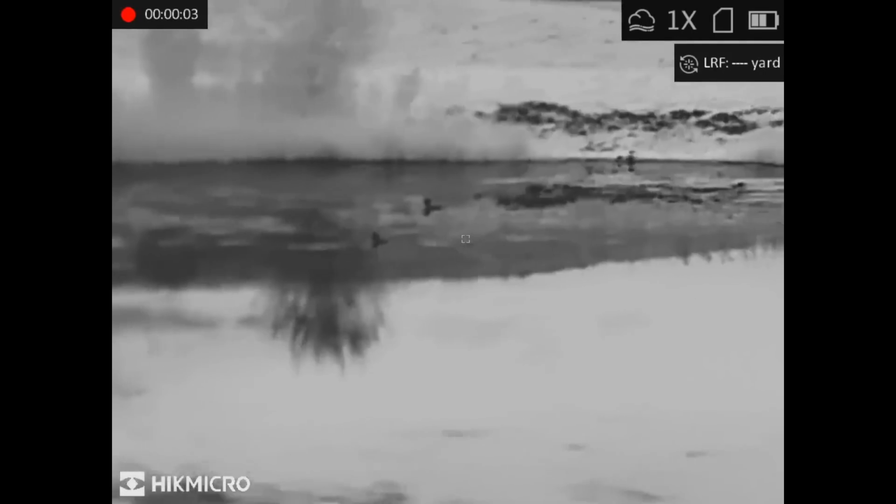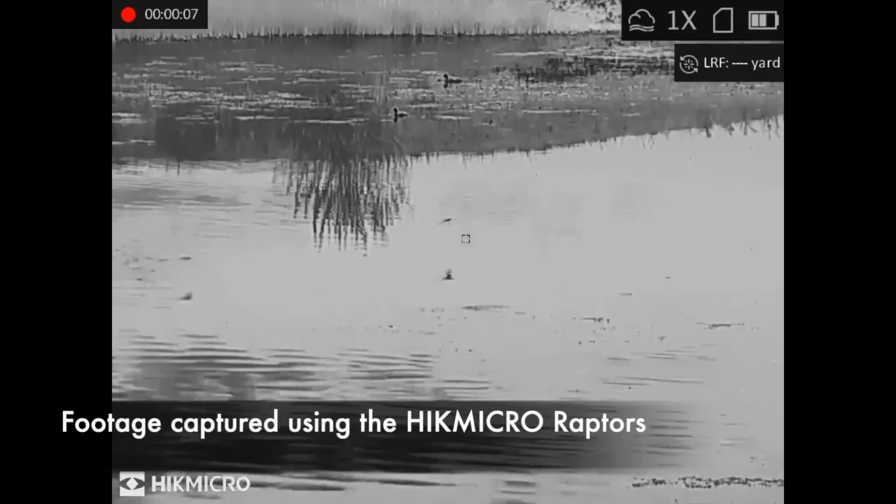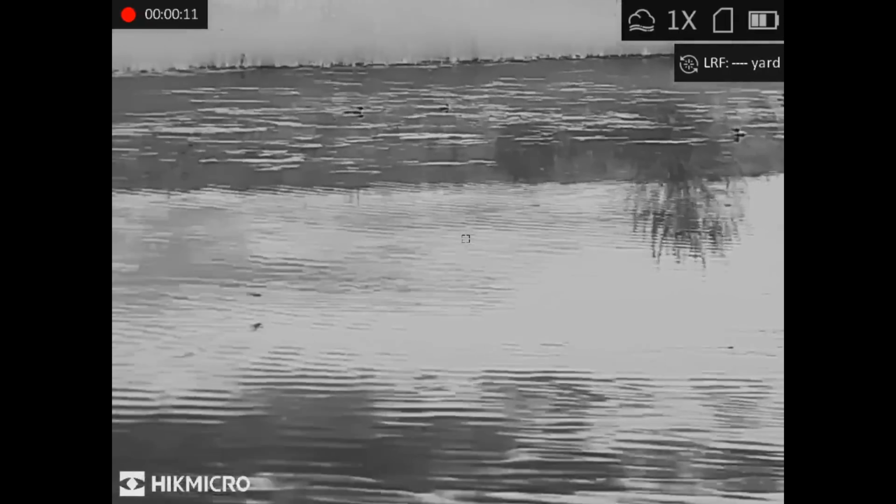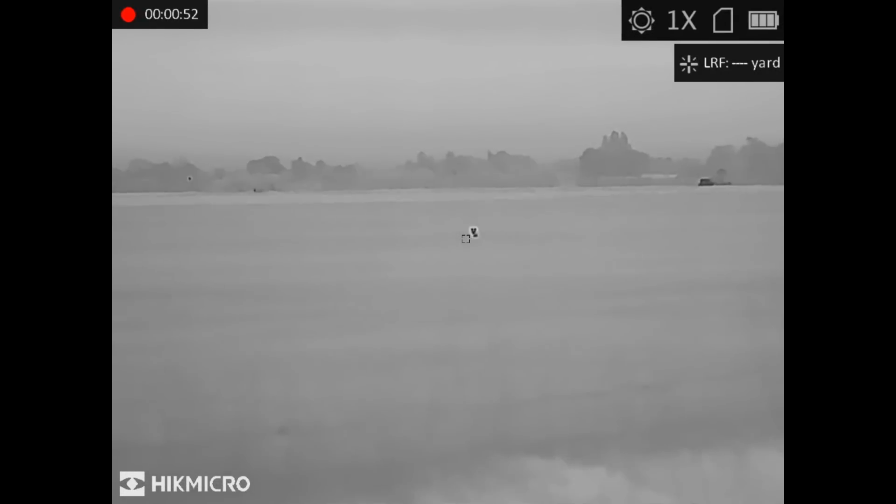So en route to location number 1, a quick stop off at the pond to observe the wildlife using the HIK Micro Raptors. You can see these bats here, plenty of detail in the picture, and it's not the best of thermal evenings. It's actually relatively muggy, but you can still see an incredibly long way.